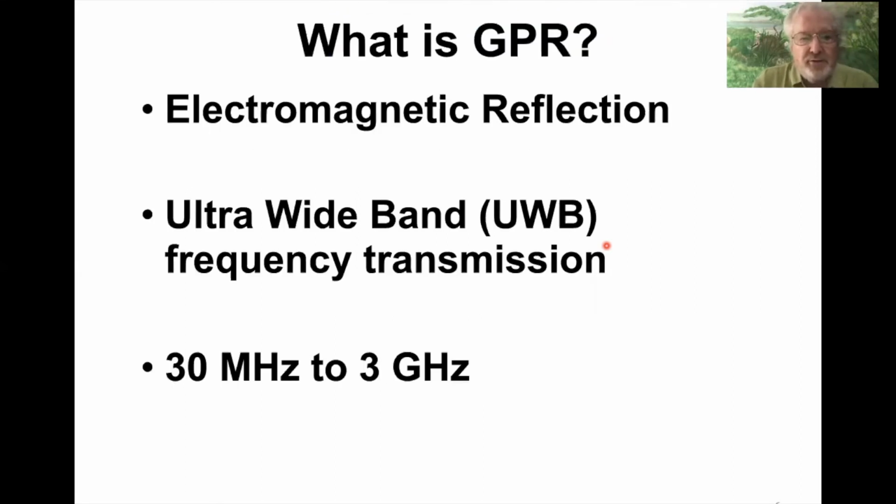Okay, GPR is electromagnetic reflection, just as you would imagine it would be for airport radar. It uses an ultra-wideband frequency transmission, however, and I'll show you the difference between that and normal radar. It operates roughly in the area of 30 megahertz to 3 gigahertz, as it says. No one antenna covers this whole frequency spectrum. I'll show you, there's about 8 antennas required to cover this frequency spectrum.